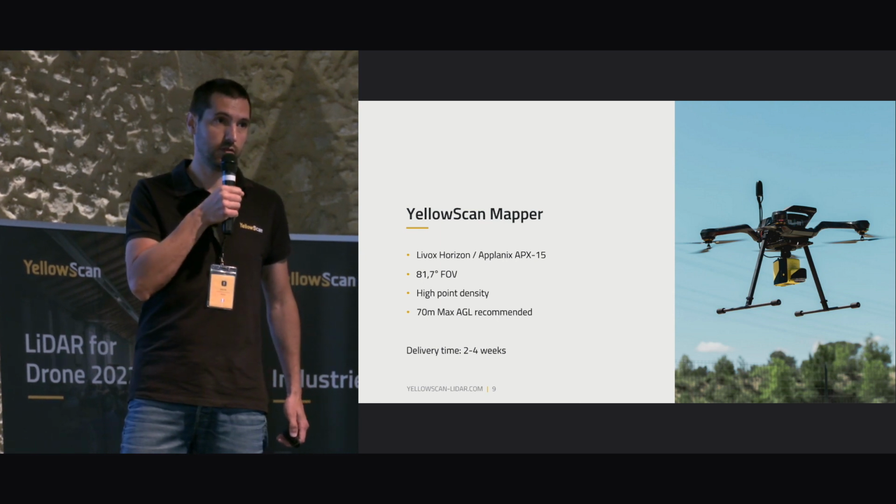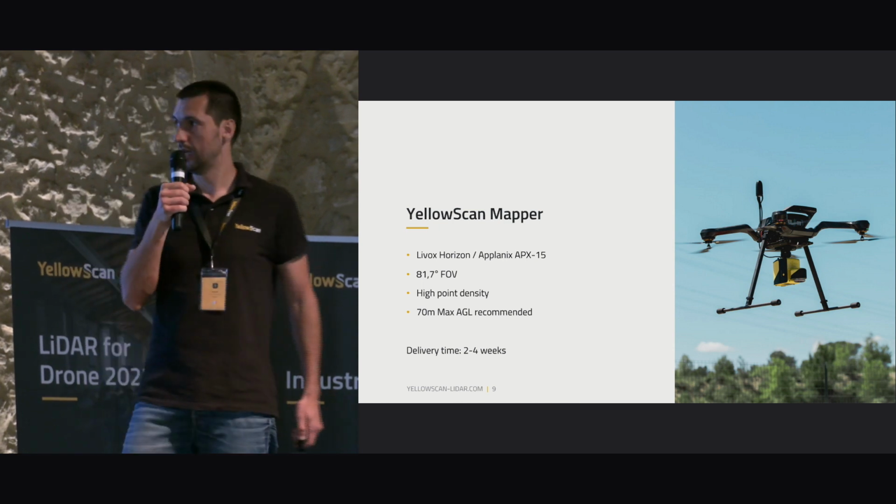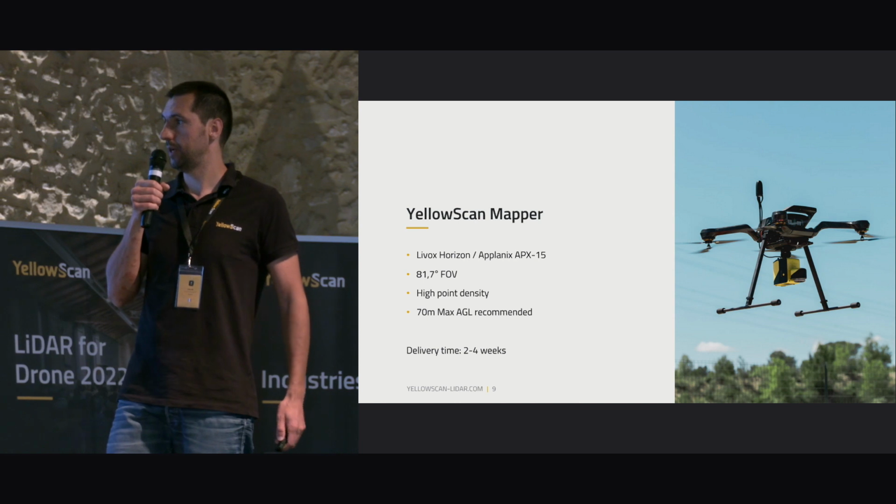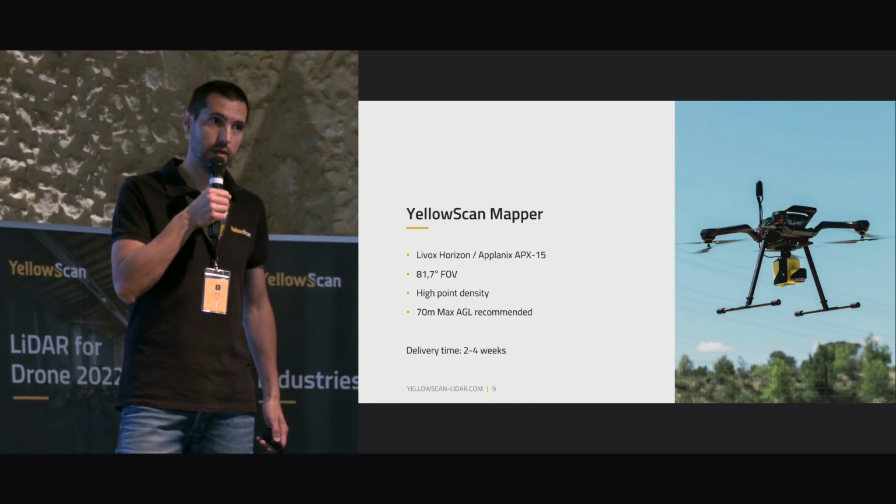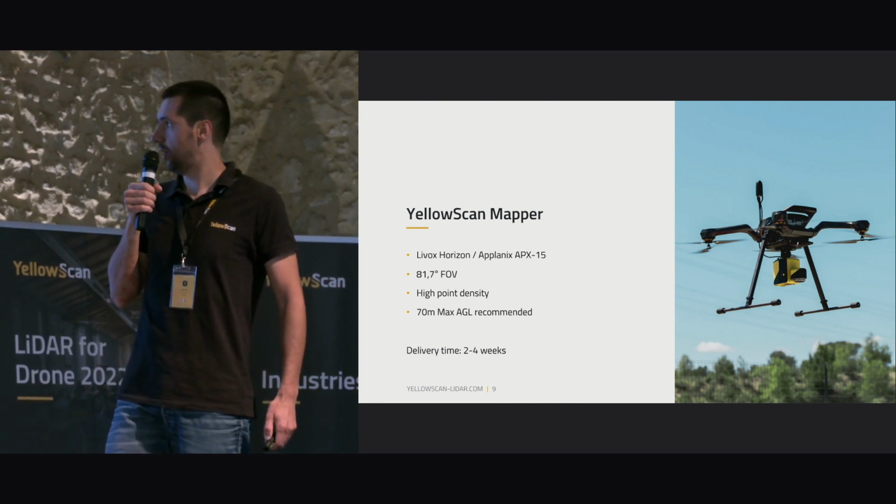The scanner is designed for UAV. As you can see, there is a field of view of 81.7 degrees. It provides a high point density. And we recommend to fly it up to 70 meters AGL, okay? Not much because of laser range.